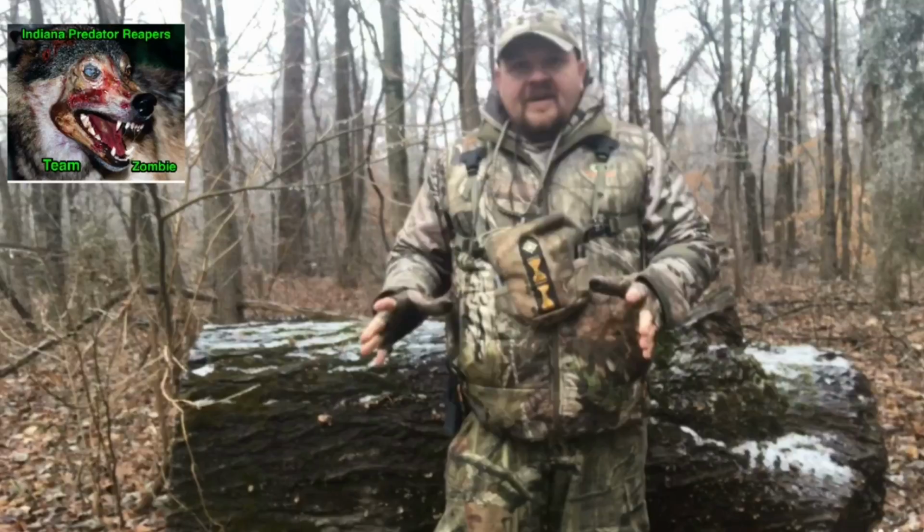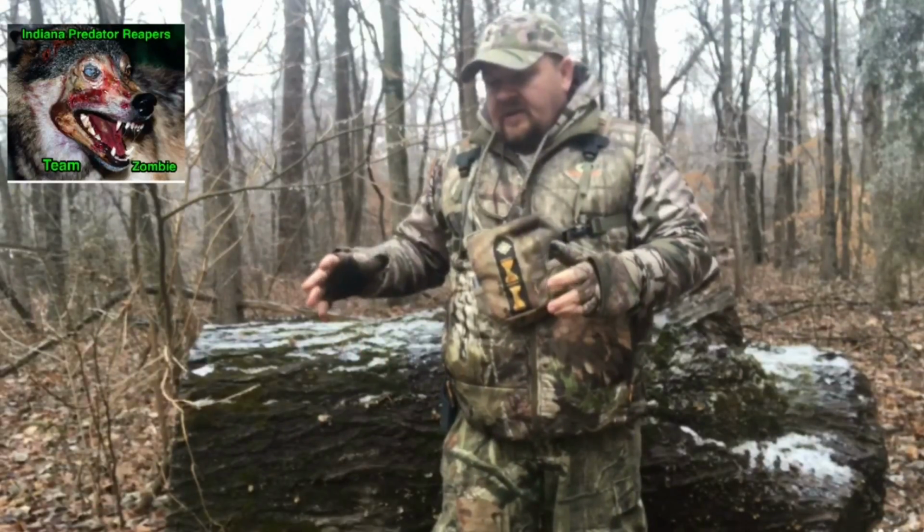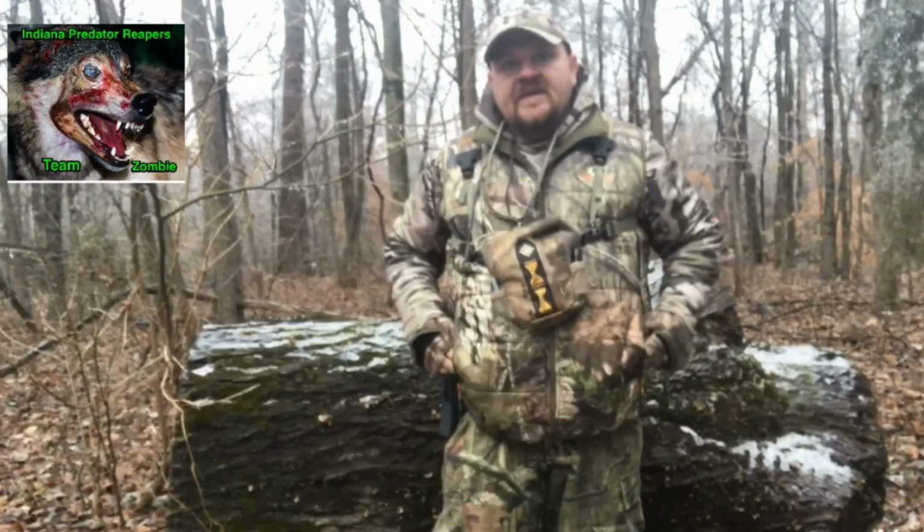They get in a heck of a mess here. Brandon and Biggins set up on this property that's really big. There's a lot of hills and valleys, creeks, there's a lot of thickets. You're able to get 3 sets on this property.